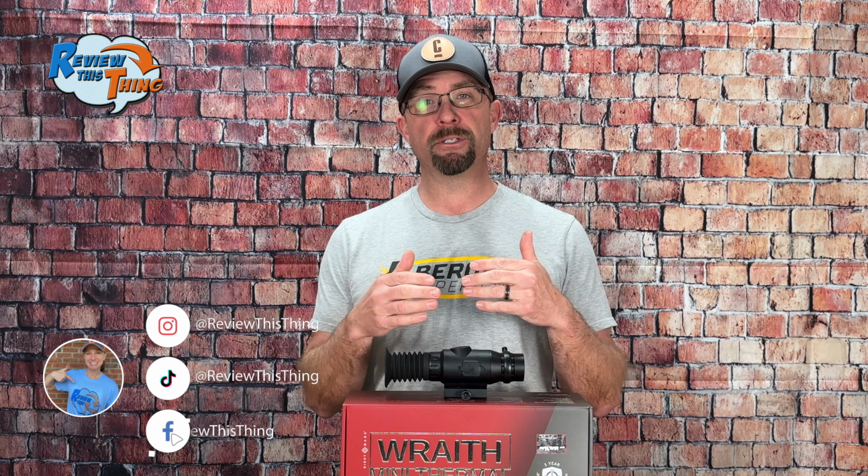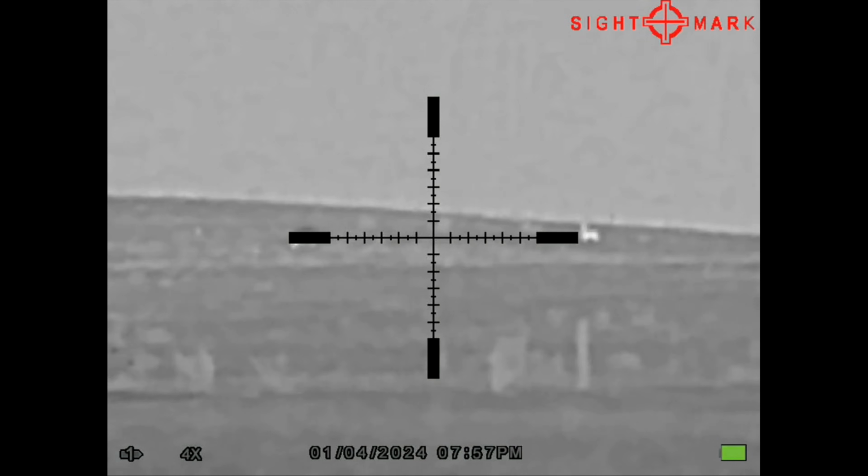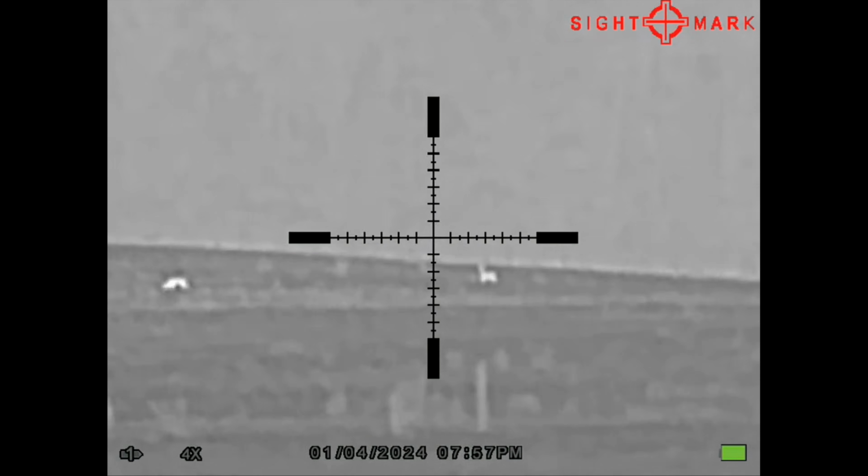A couple of people said their screens froze. The sensor does automatically calibrate when in use. When it does that, the screen freezes for just a couple seconds. That may have been what they were talking about. I'm not sure. A couple of people said their image wasn't as clear as they've seen in other videos. That's clearly a personal opinion, and I've been impressed with what I've seen so far.